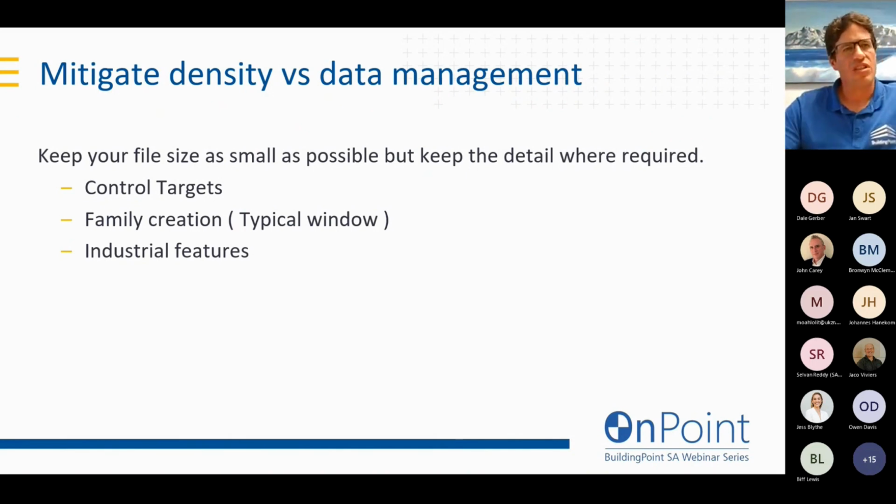And then the other scenarios are for industrial applications. So usually in brownfield projects, you need to know the detail on where the interface between the old and the new is. Those are the areas and examples of where you need high density data.